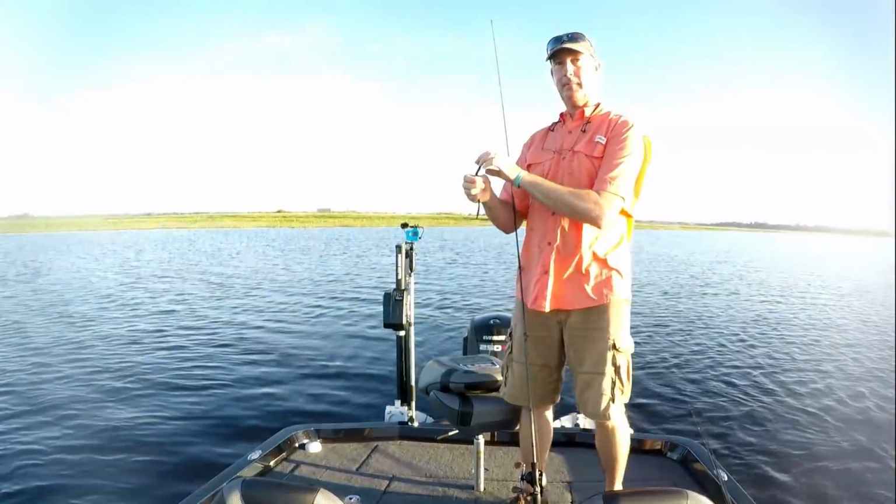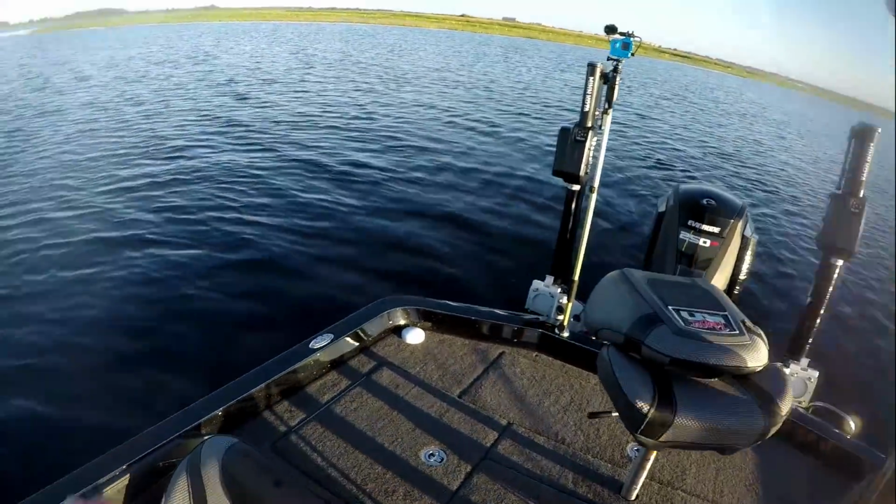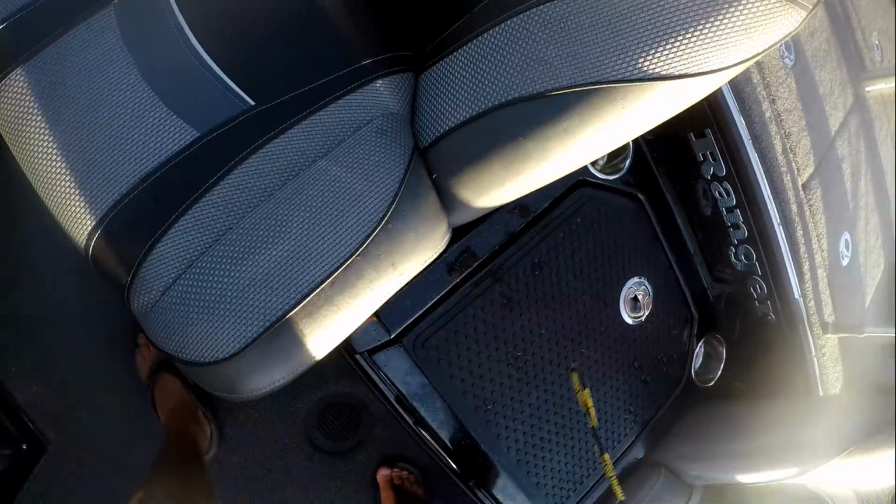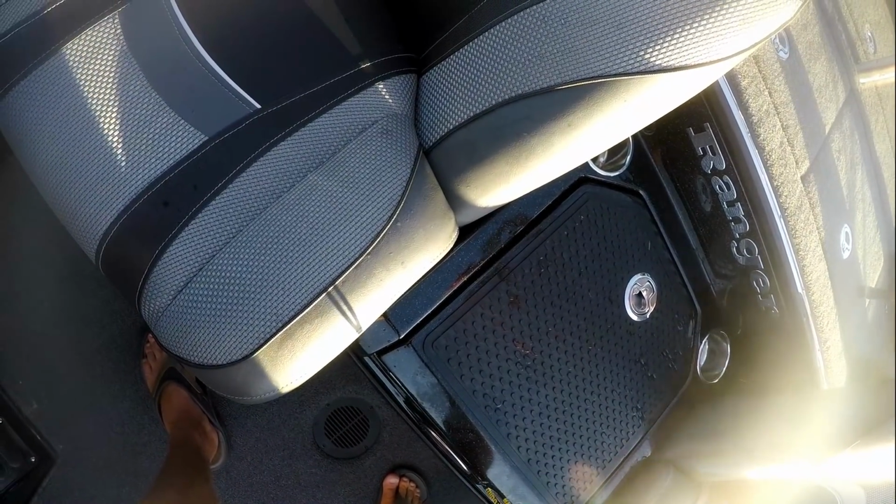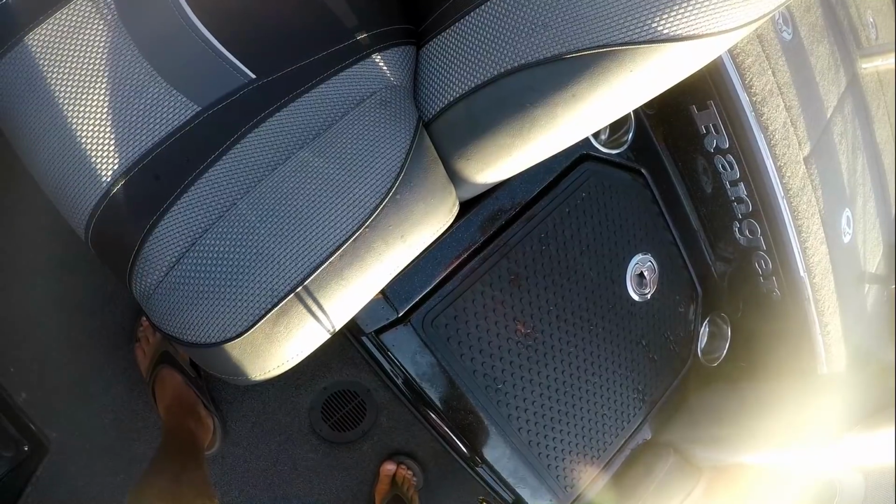What is that? 15 years? Oh, I don't have the dang light turned on. The battery ran out already. See how quick those batteries run out? Forgot I gotta turn the power on.